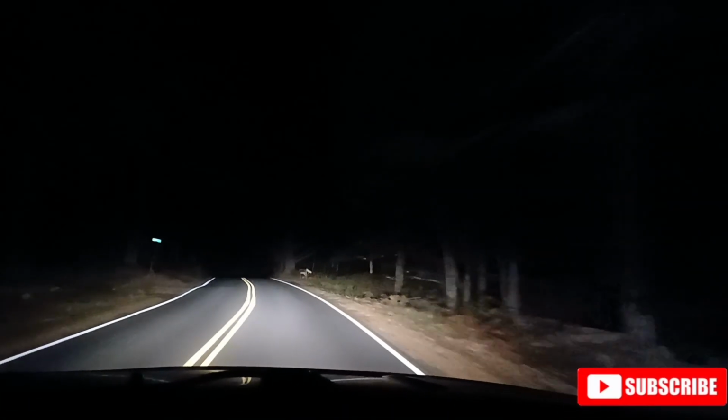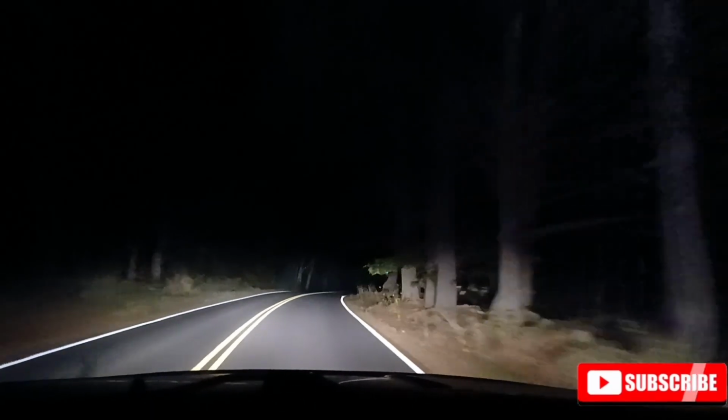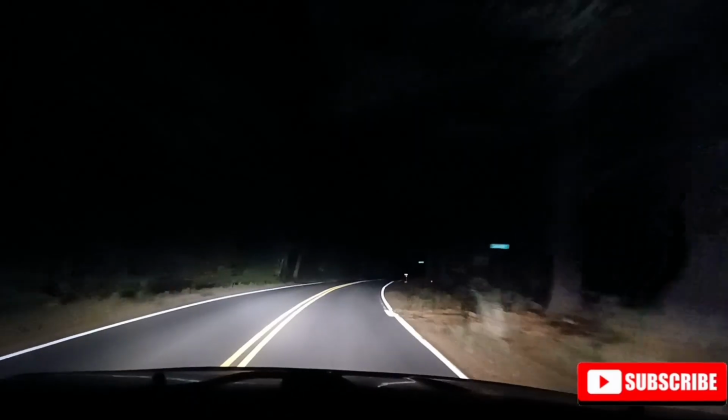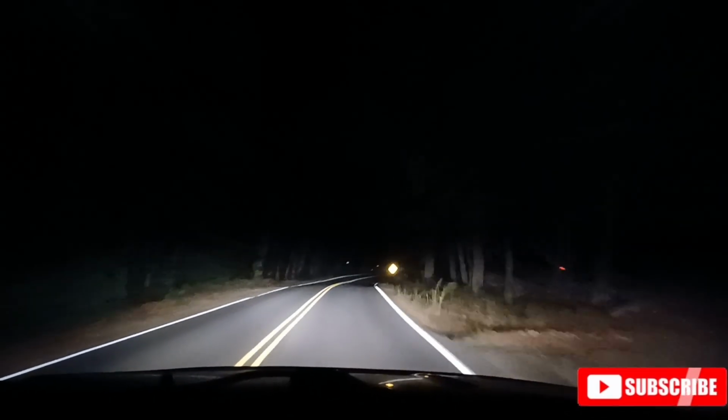I know it's a very curvy road, so I'm trying to not go super fast. Yeah, I know. Oh, he wants to wind it down a little bit more. There you go.